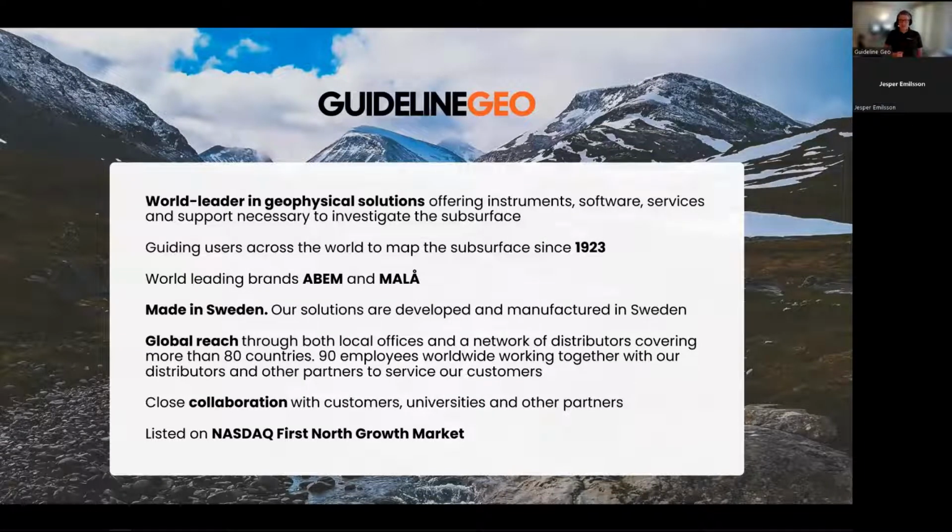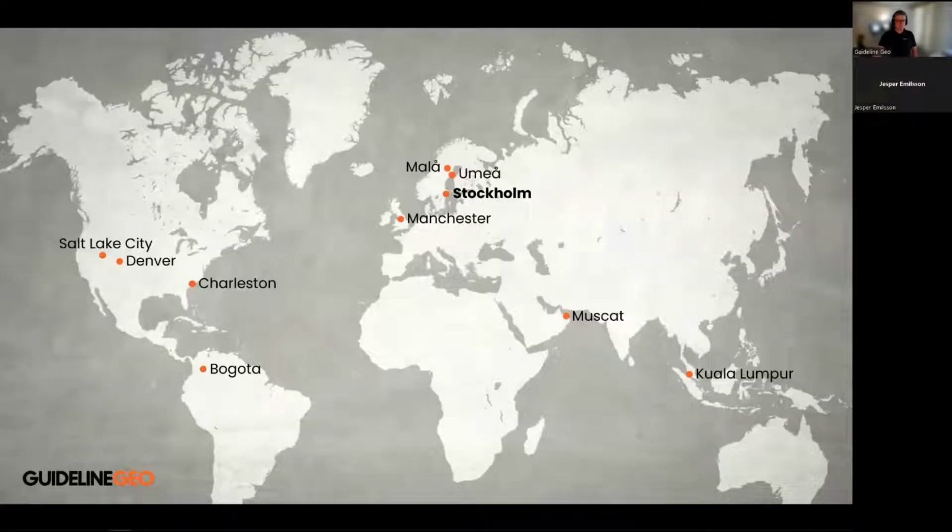We're currently around 90 employees worldwide, working together with our distributors and other partners to help our customers. We also have a close collaboration with our customers and also with universities and other partners, which we will see in a few seconds. But before that, here's just a map of where we are situated.